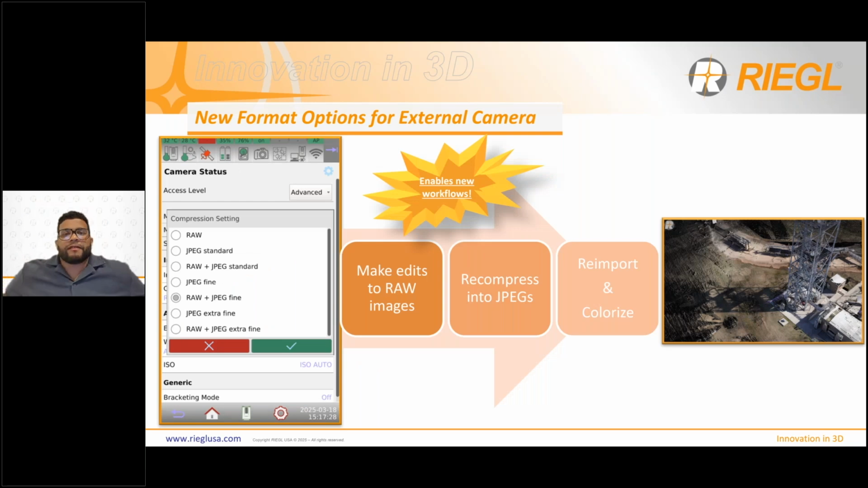Next really important update is going to be the RAW format on the external Sony camera and how it enables a new workflow for some of our users. You'll now have options between compression settings on the VZ-600i. You can see there on the left, you have RAW and JPEG standard, but you can also save JPEG in different compression settings from standard all the way to extra fine. And then you can also choose to save those compression settings along with the RAW image. So you're going to get two copies of your photos. You're going to get a RAW copy and a JPEG in whatever compression setting you have for it.